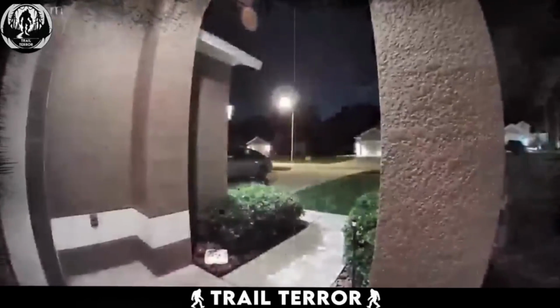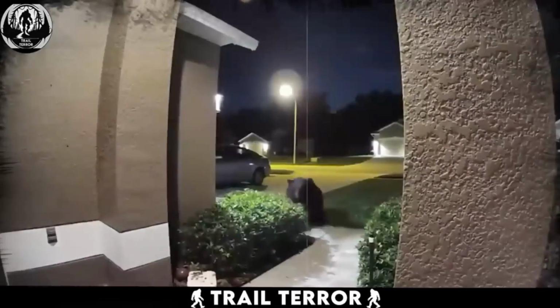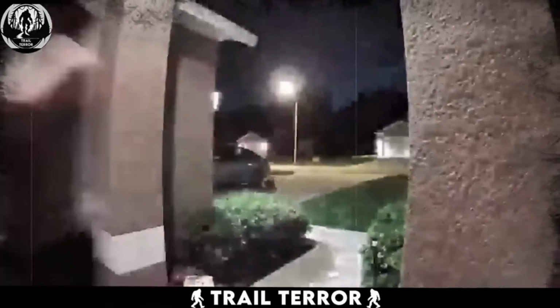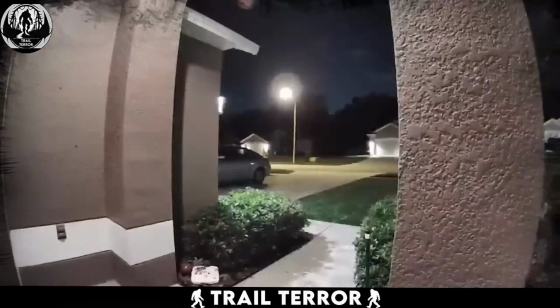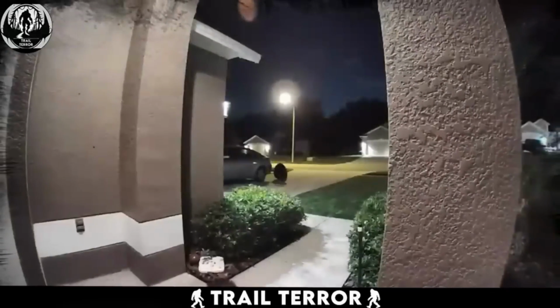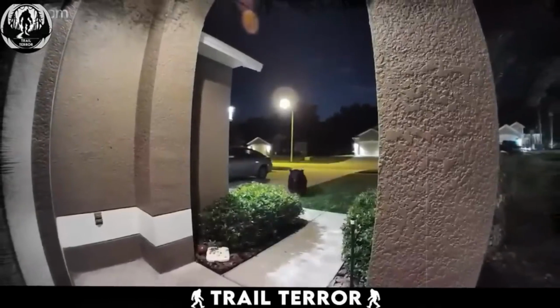In this startling video, captured by a security camera in front of a house, we witness a harrowing scene. The homeowners, a man and a woman, are seen in a state of panic, with the woman and her dog frantically running toward the safety of their house. They are desperately trying to escape from a bear that is chasing them.